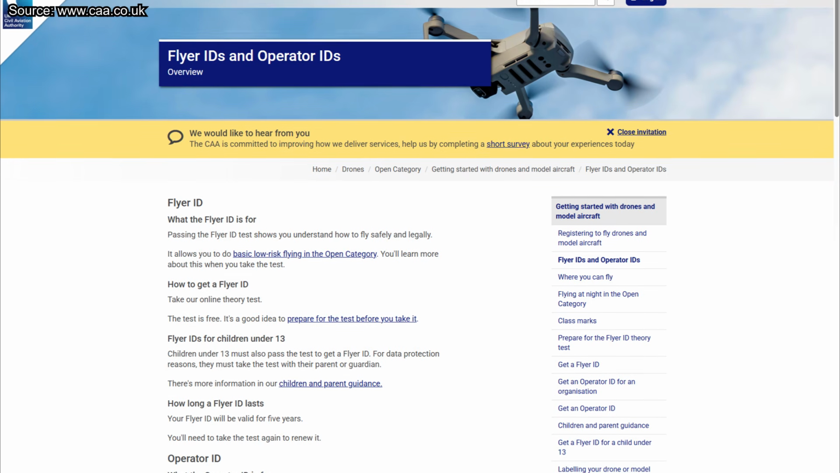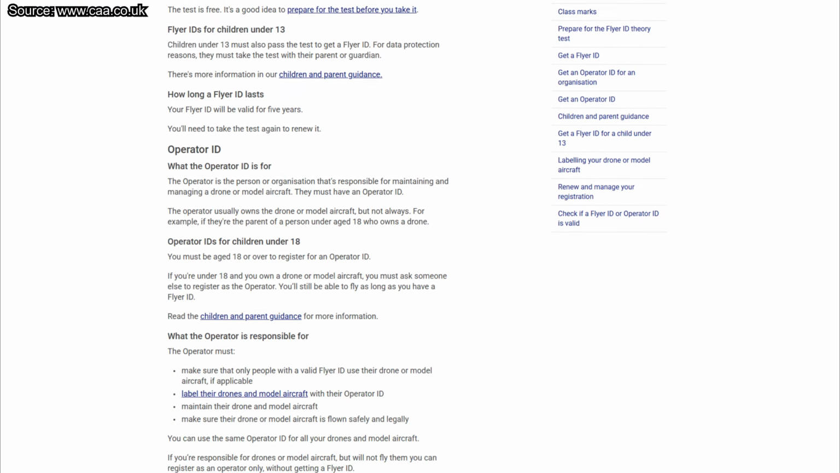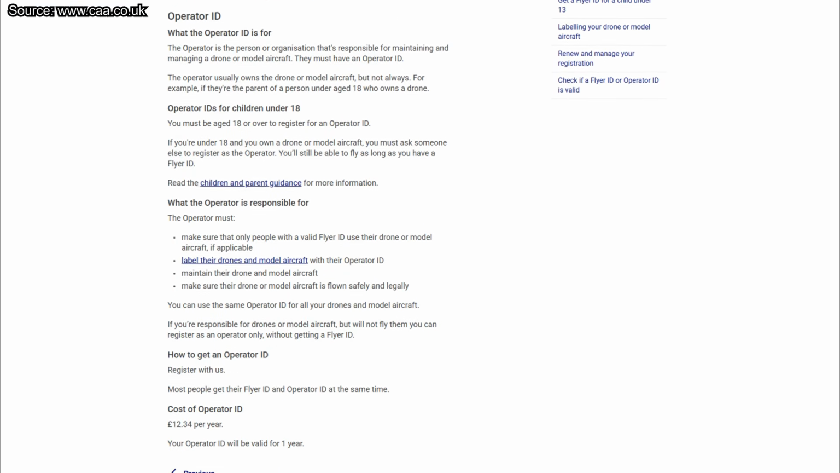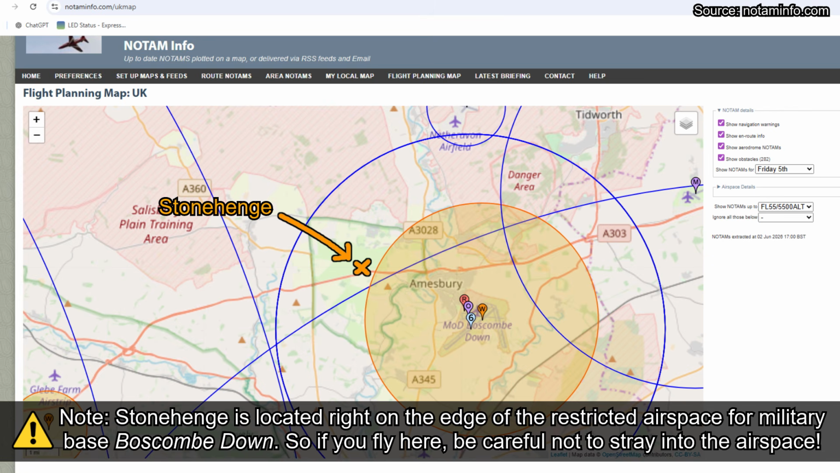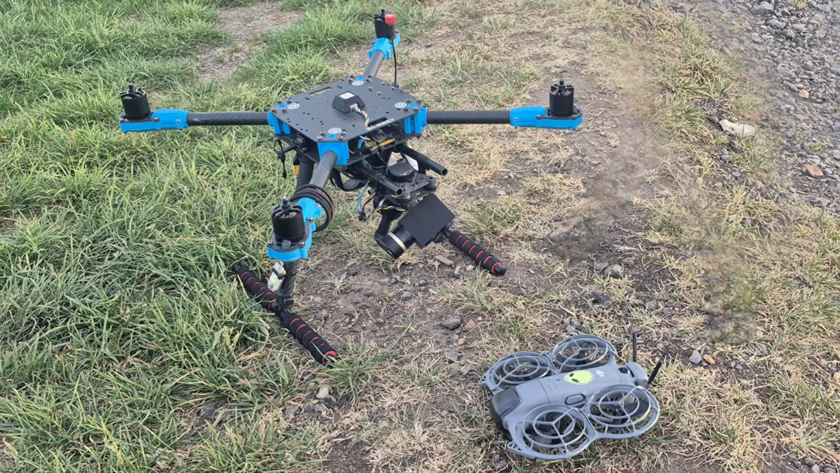And also in the UK, if you want to fly a drone, it does have to be registered. You have to have a flyer ID and an operator ID, which you have to have displayed on the drone. And you also have to be aware of things like NOTAMs. Sometimes bits of airspace do get closed by the CAA. But if you follow all of those rules, most of which are obviously quite sensible, then yes, you can fly at Stonehenge. So that is what I ended up doing.